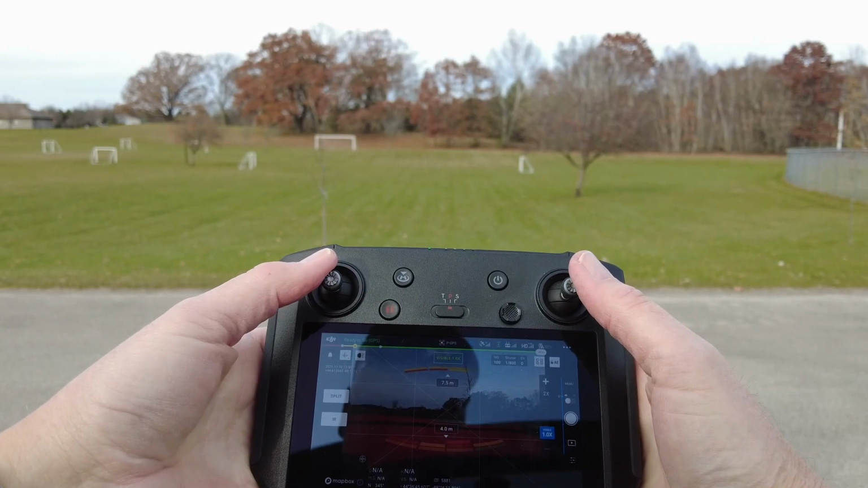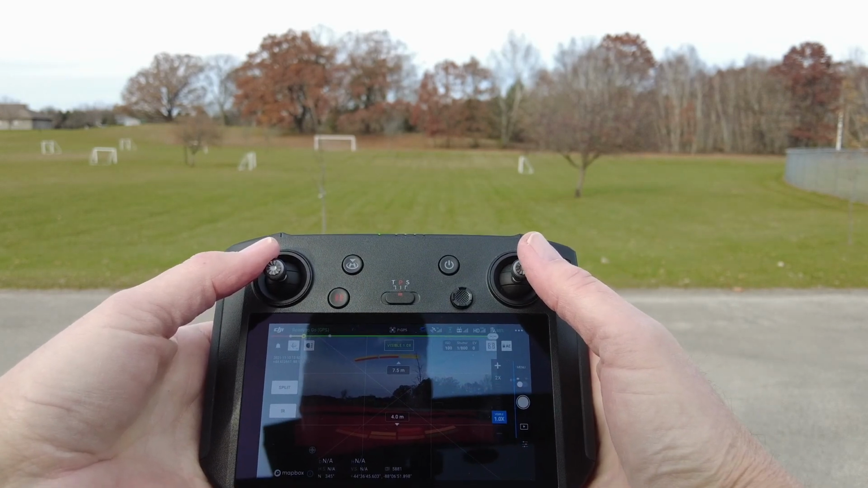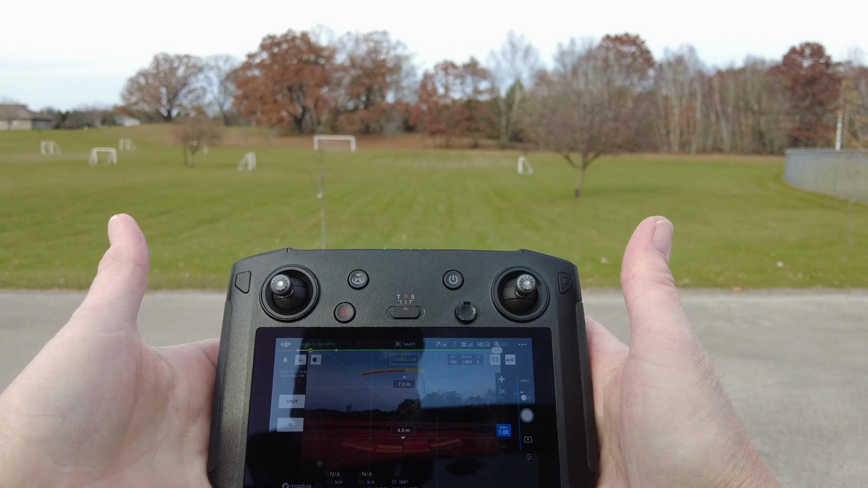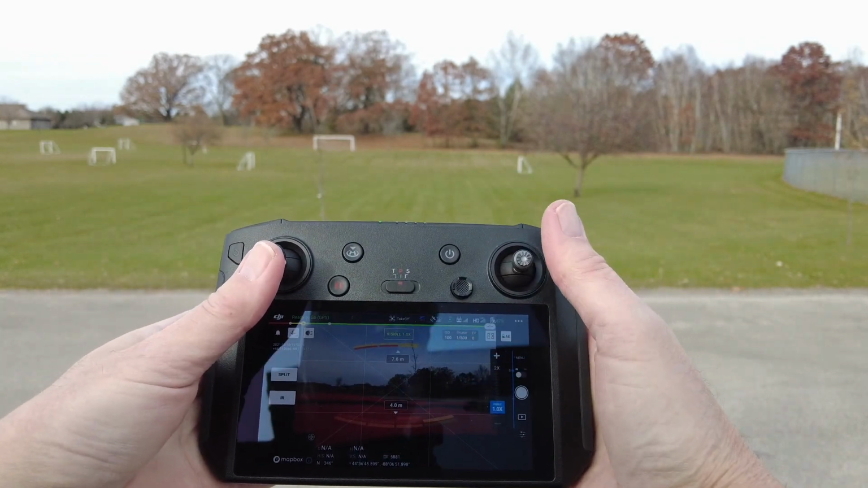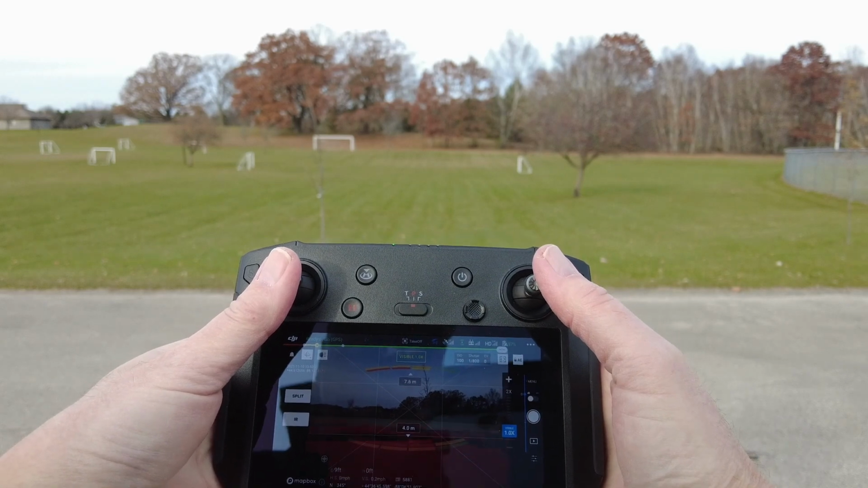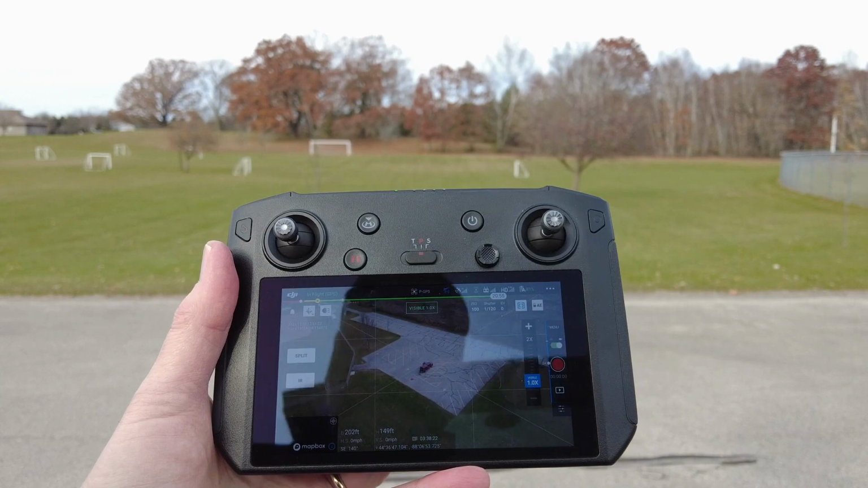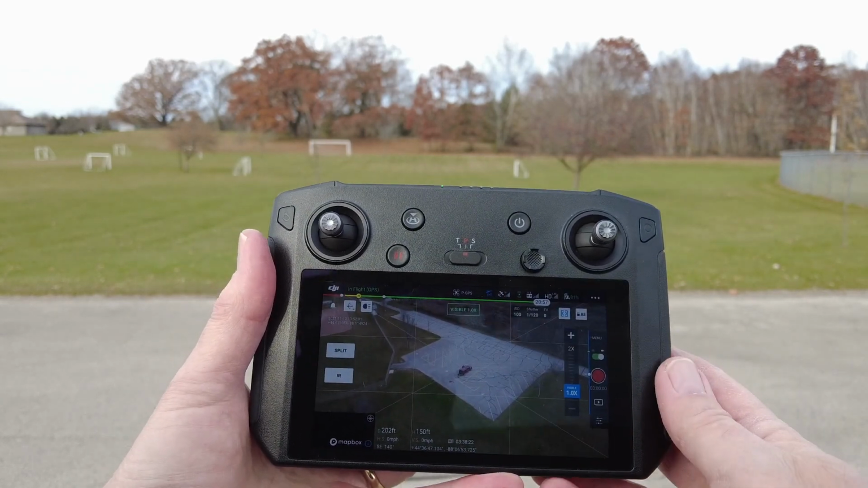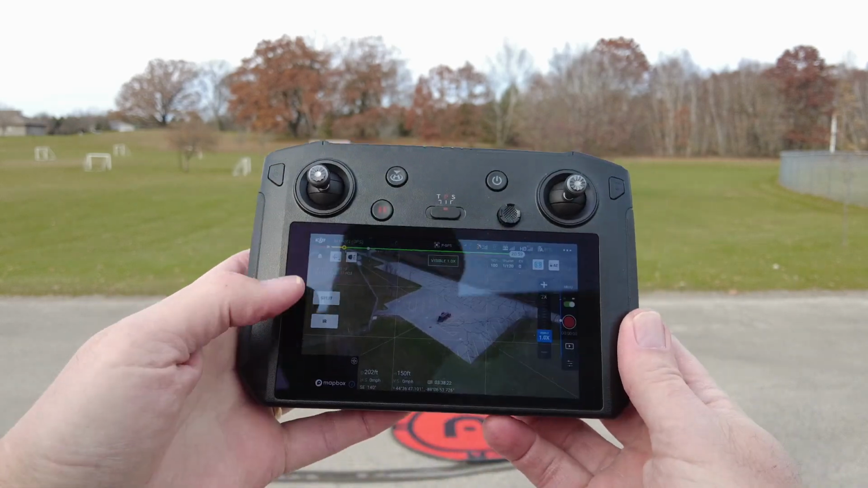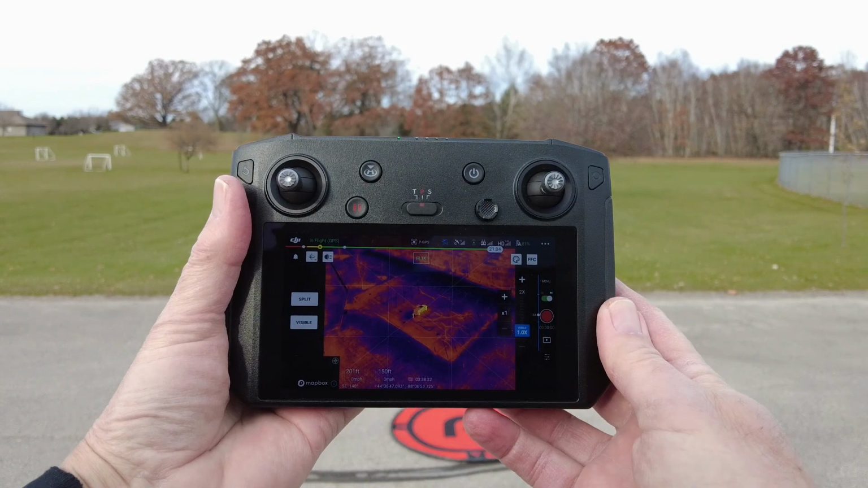So let's go ahead and launch. Okay, the aircraft is idling right now. Okay, so we are 200 out and 150 up. We are in the optical mode right now, so I'm going to switch over to infrared. And there's our infrared.